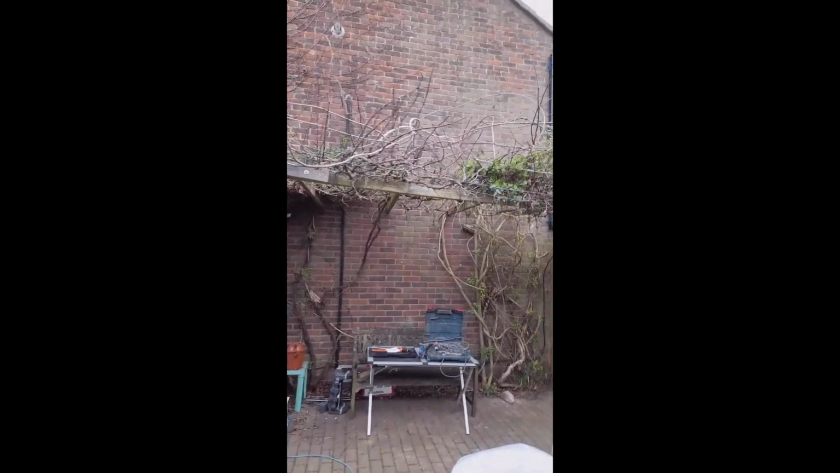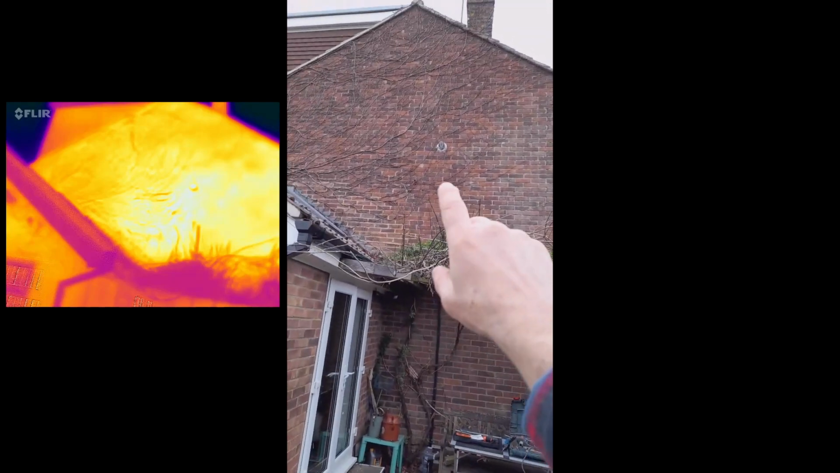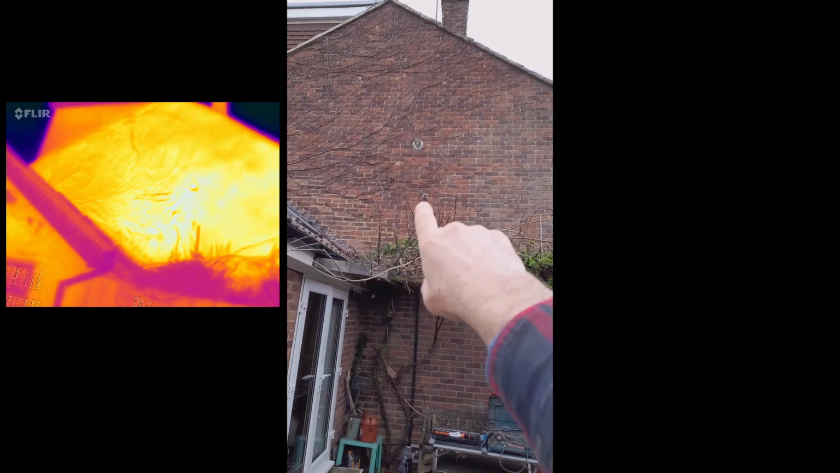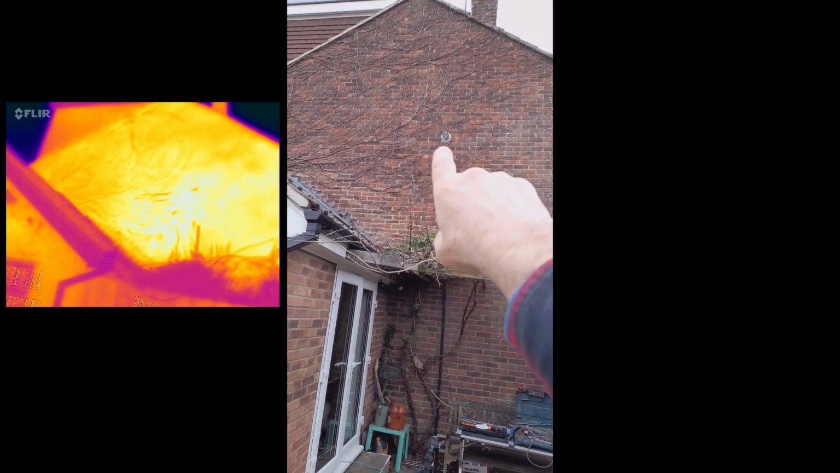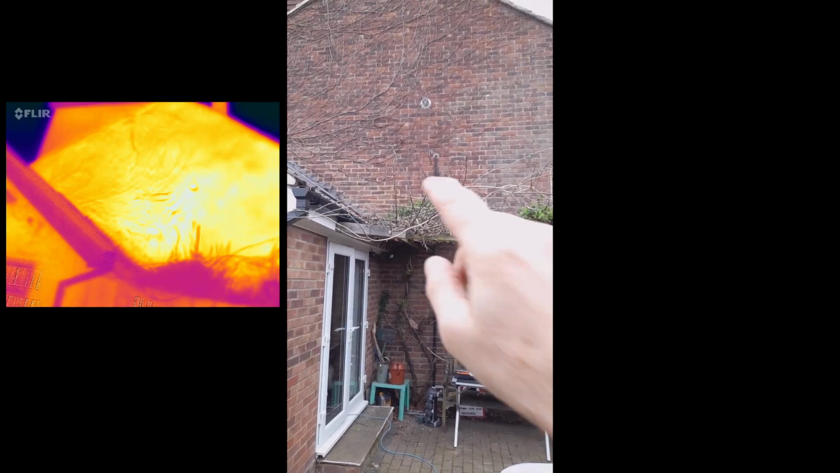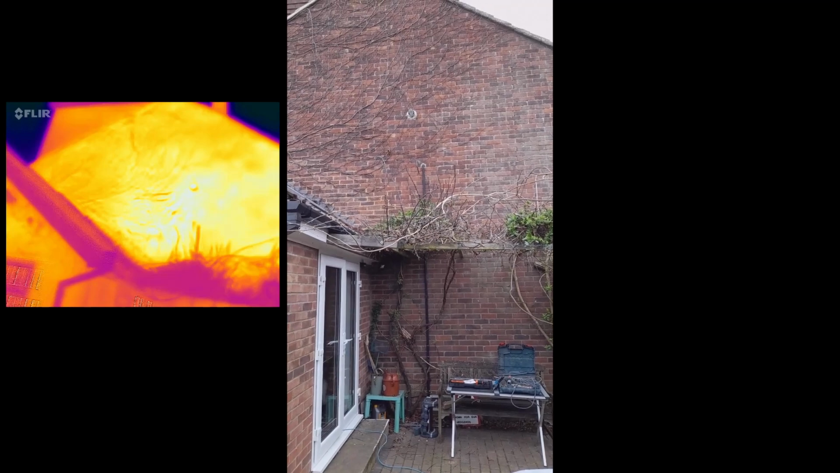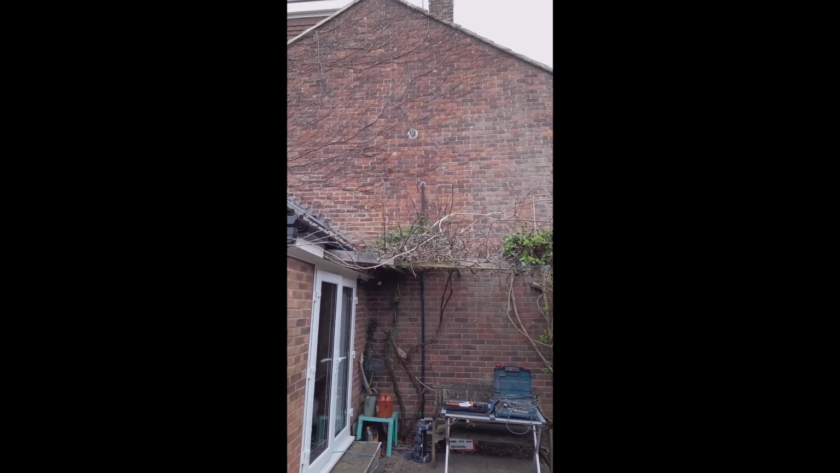Also, looking around, I did a thermal survey on this wall, the main gable end, and that area there. The boiler is below, that's the flue for the boiler. That area is an airing cupboard, so that's warmer. That appeared hotter on the thermal survey. Now, I'm going to drill a hole up there as well. Is it the case that it's just an airing cupboard, that's why it appears hotter on the thermal image? Or has the insulation, which was blown fibre, slumped down, leaving a gap?